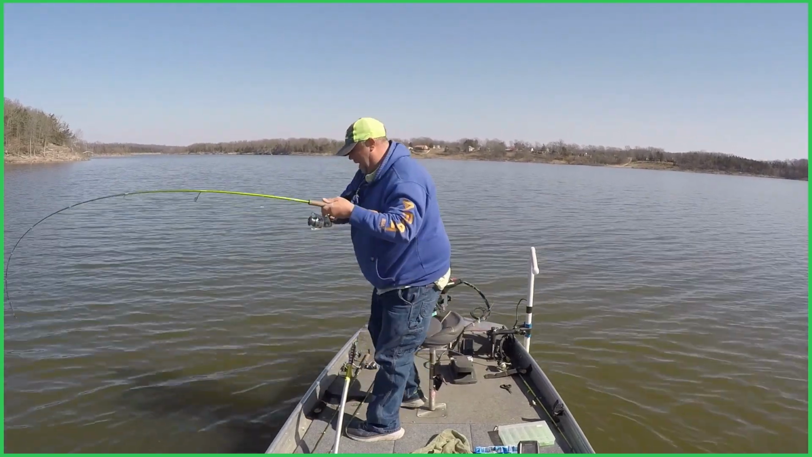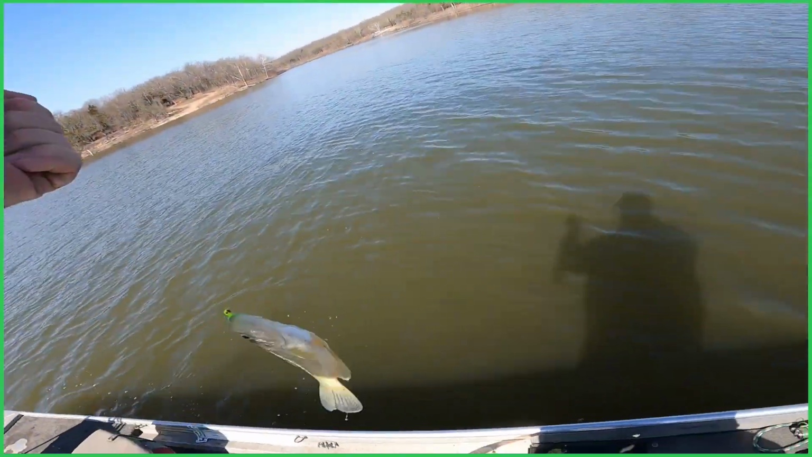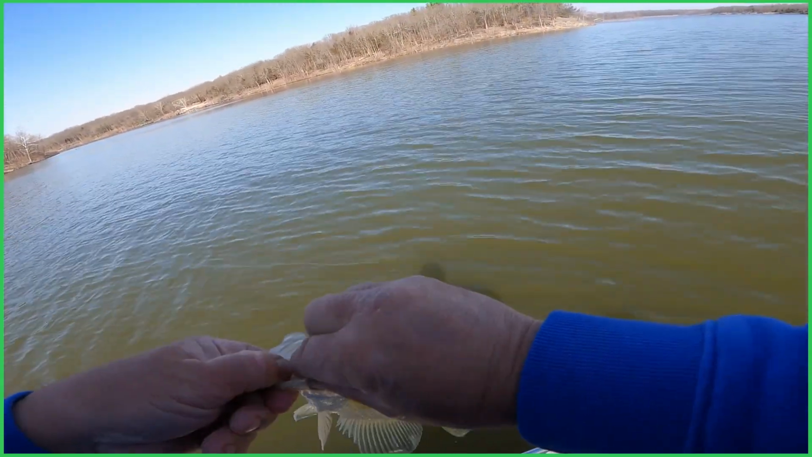Got that guy. Oh, there's a nice crappie right there. For Pommy. Pretty nice crappie for Pomme De Terre.